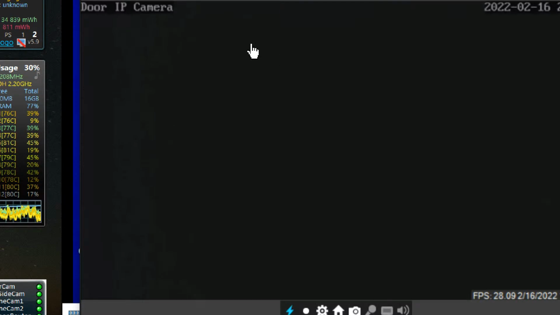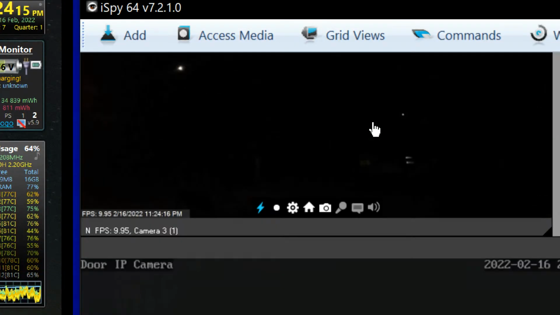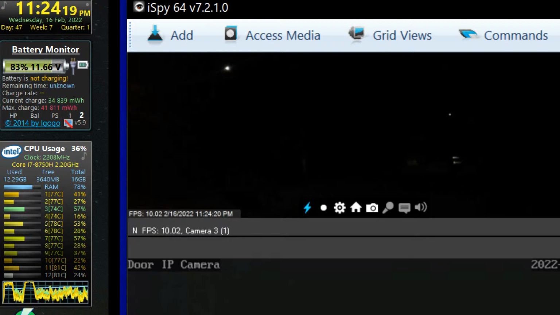Why is that so dark? It's doing what, crazy frames a second here. What if it needs a reboot? 60 frames a second? I don't think so. When the rest of the cameras can only do 10.